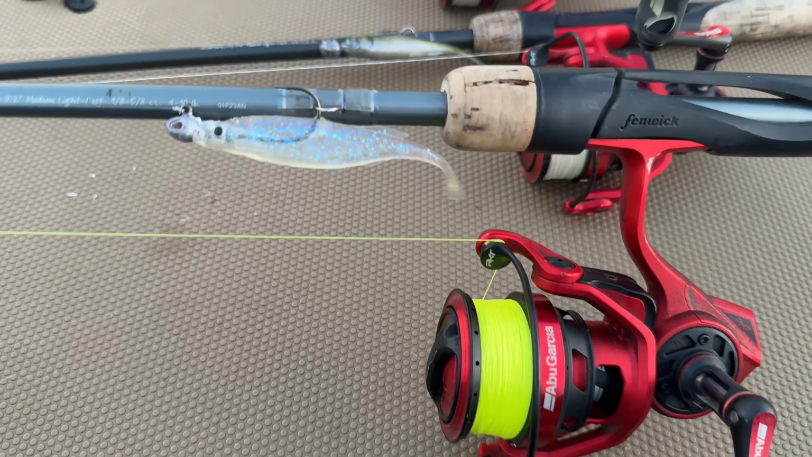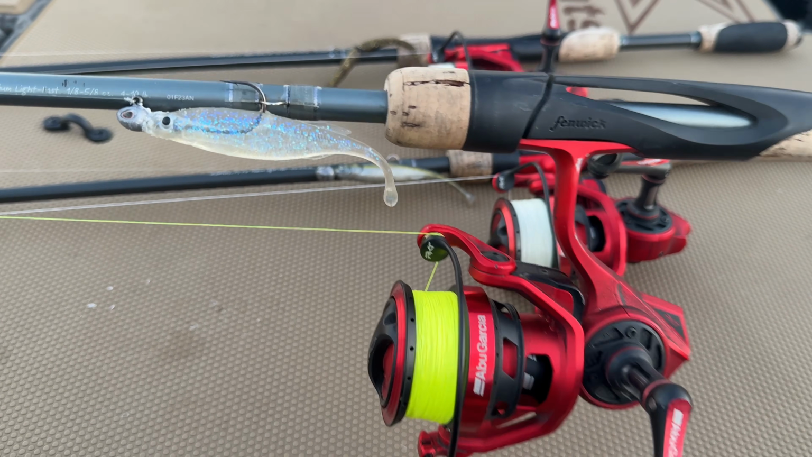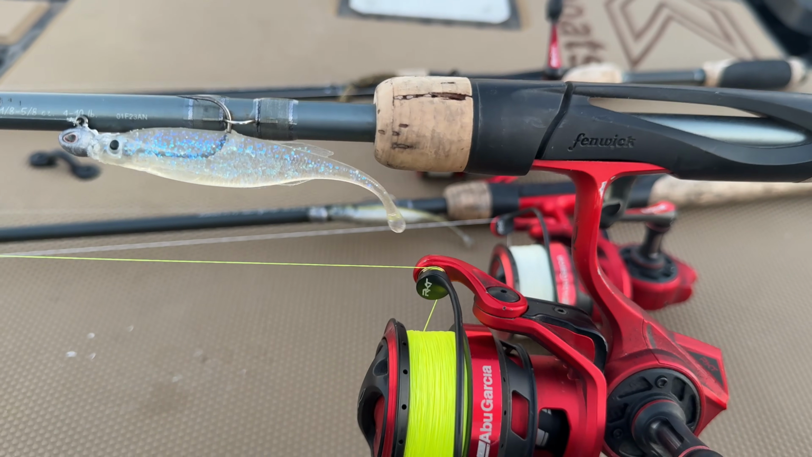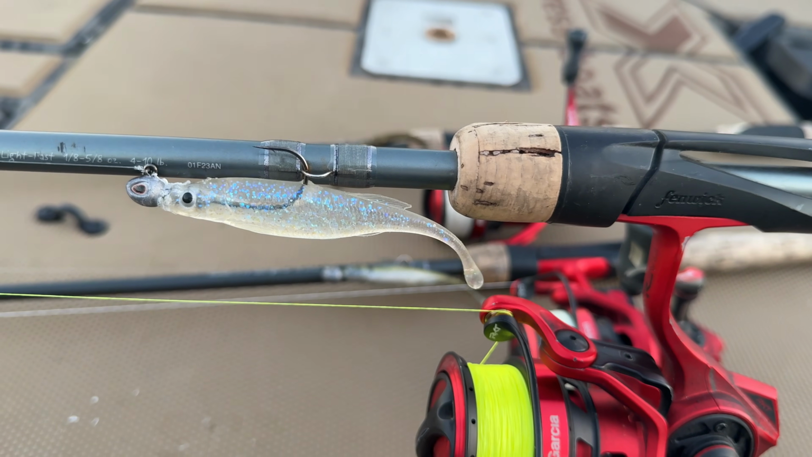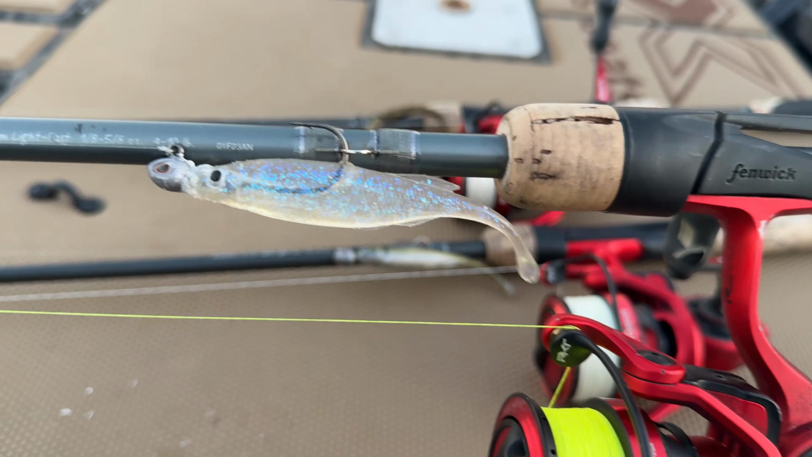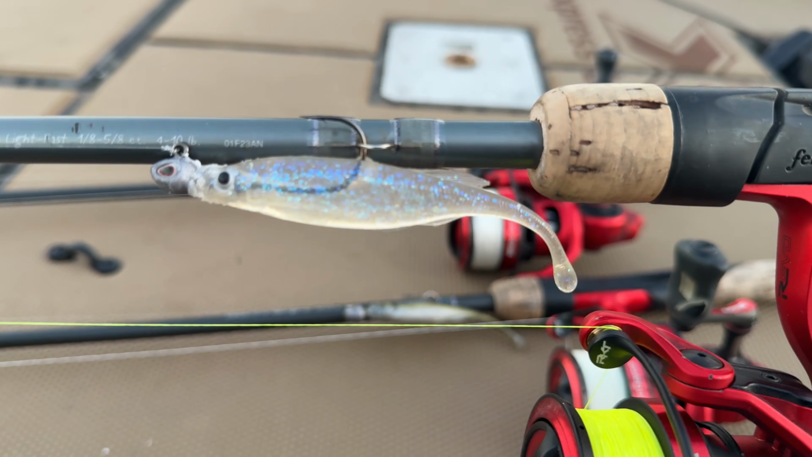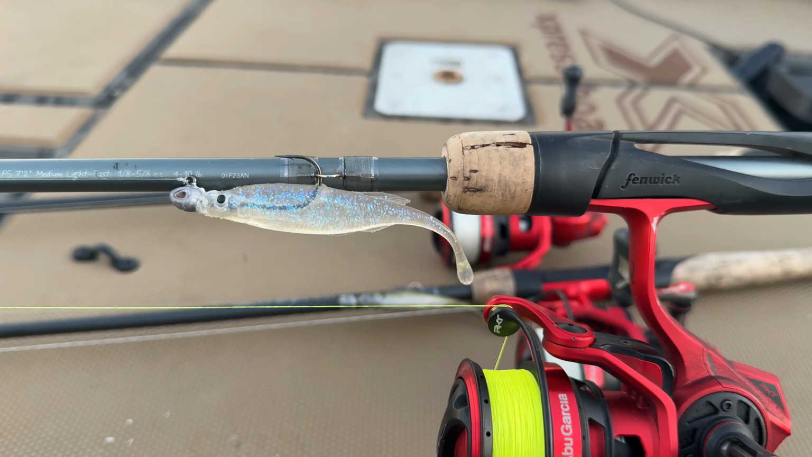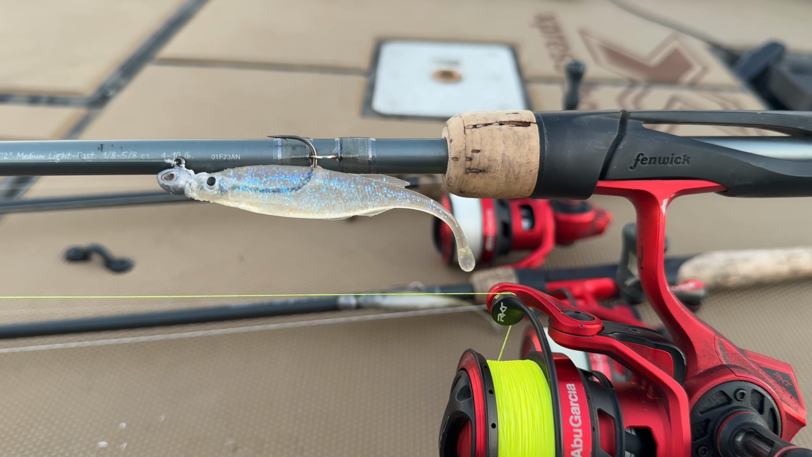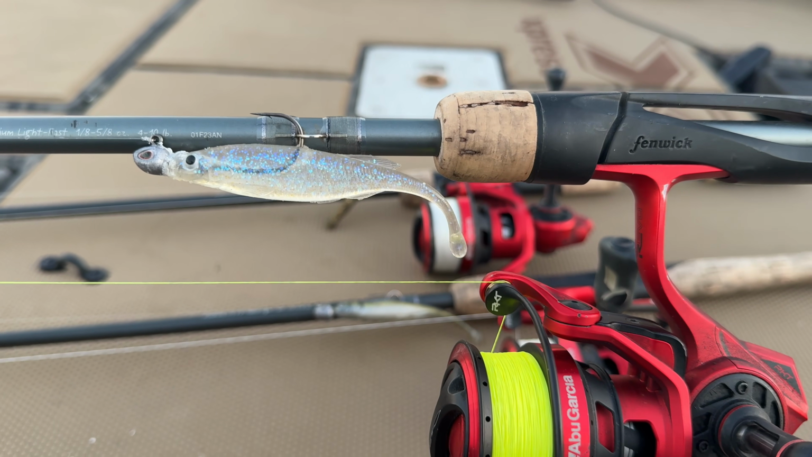So this is what I caught all my fish on yesterday. It's the 4-inch Berkeley drip minnow. You can see it has that little flat tail there, and how well it flops back and forth. I was using the 1/8 ounce head with a 3-inch hook, in the violet vapor color, super translucent. You can see the hook there really well. In that clear water, super bright, super slick, that seemed to be the deal. They wanted that. And the super slow fall kept it up above their head.